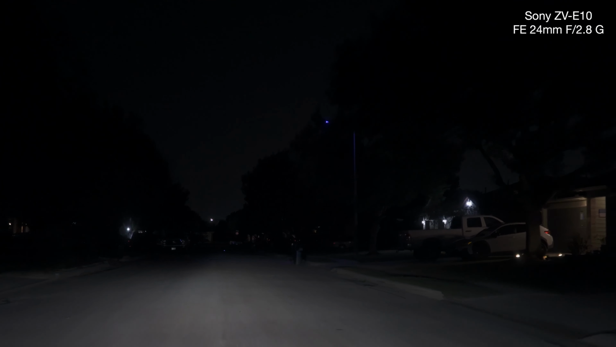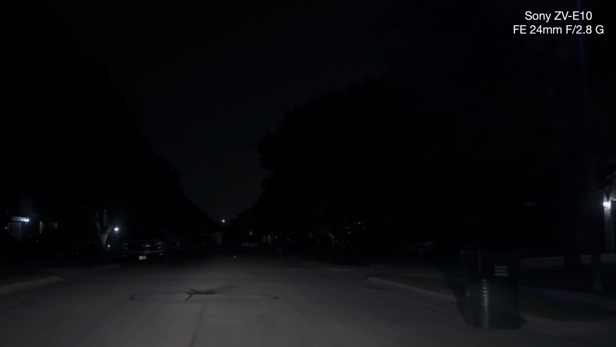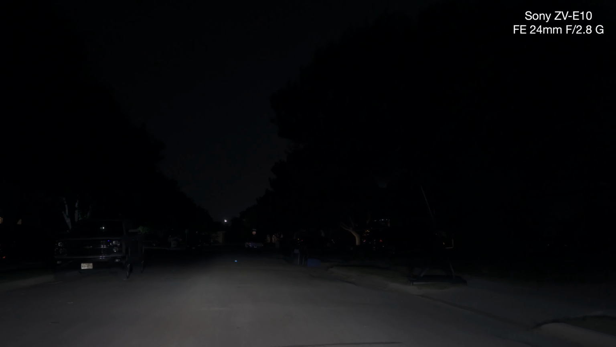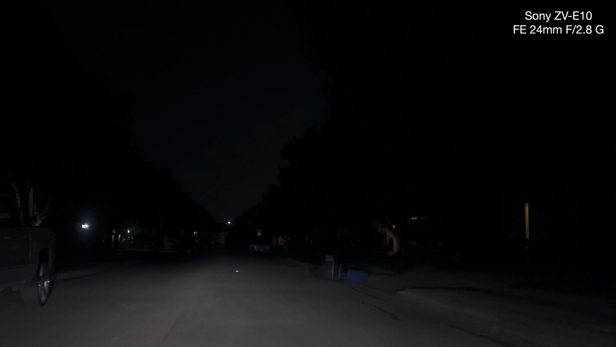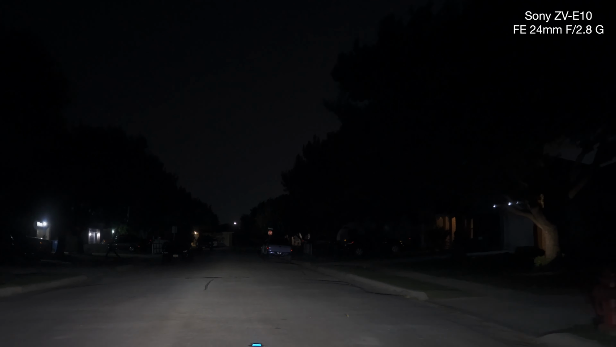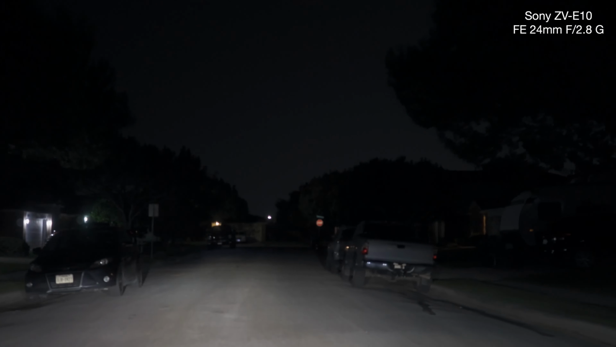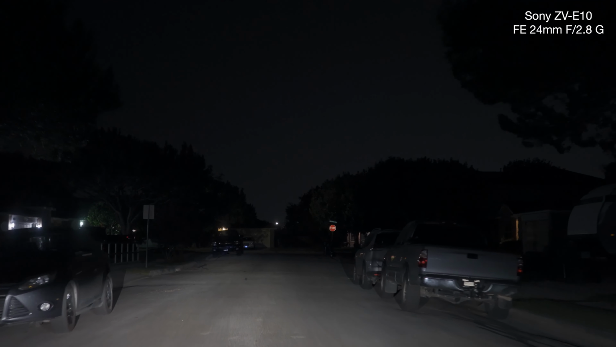So I'm also looking for stuttering. I may have to leave it at 1/30th too. So if I did 1/30th, okay, it got brighter, right? But guess what? Yeah, now I got it in focus.